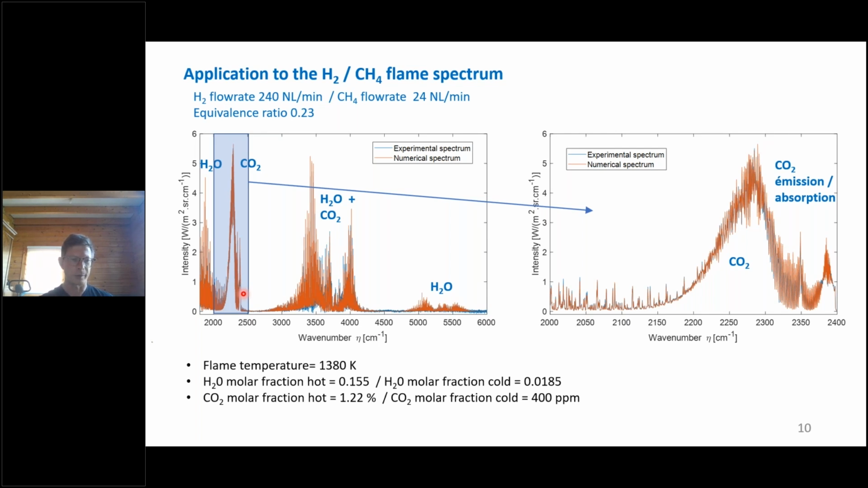The temperature that can be identified through the inversion procedure is 1380 K. It is a little bit hotter than what was obtained with the pure H2 flame. And also what you can see is that there is an increase of the CO2 molar fraction compared to the atmospheric molar fraction, which was just 400 ppm.